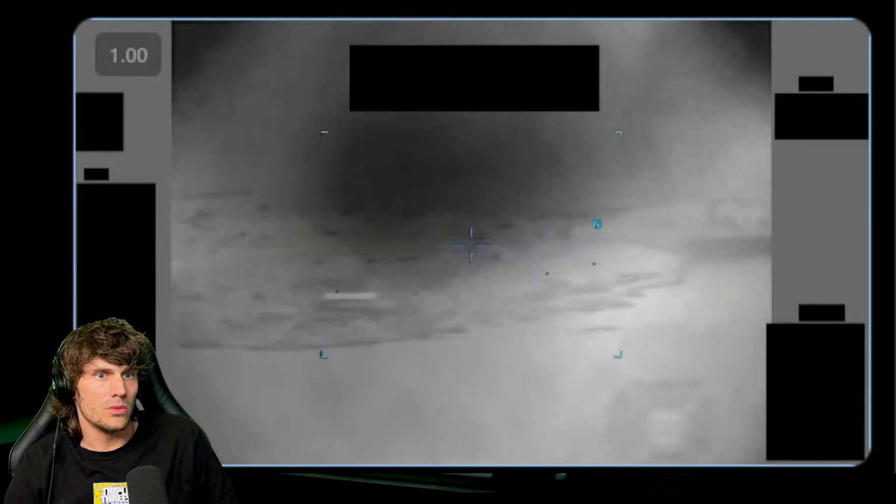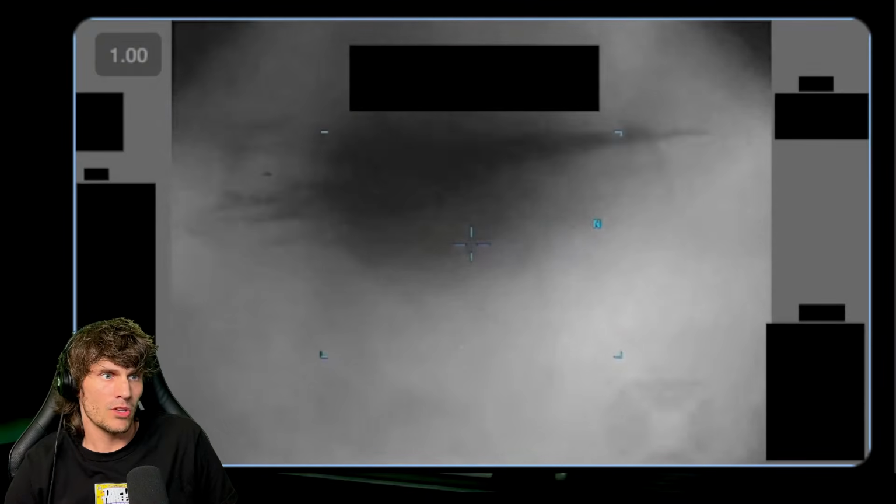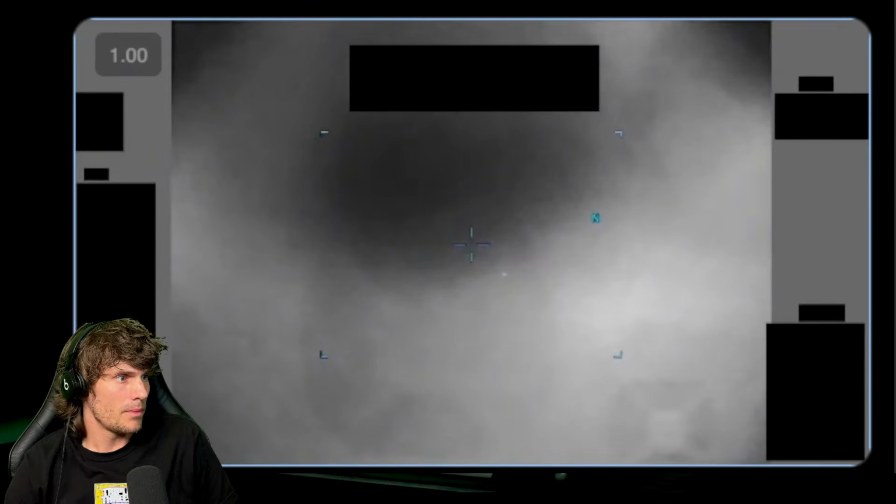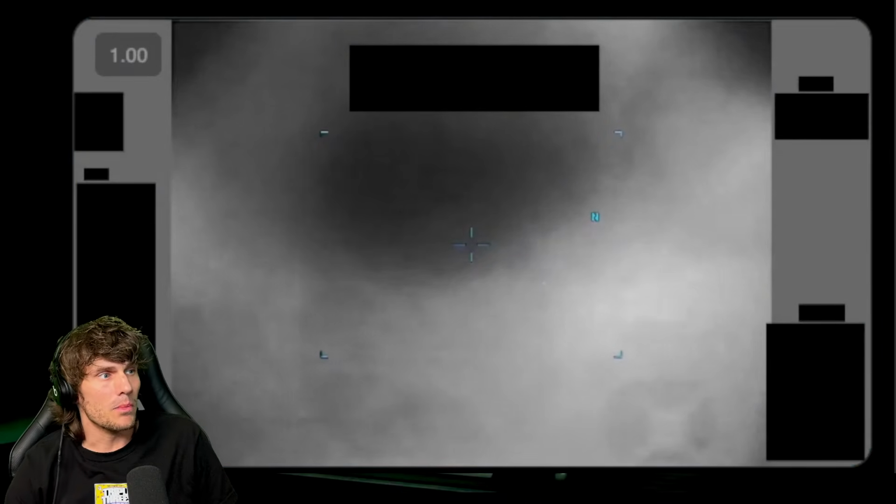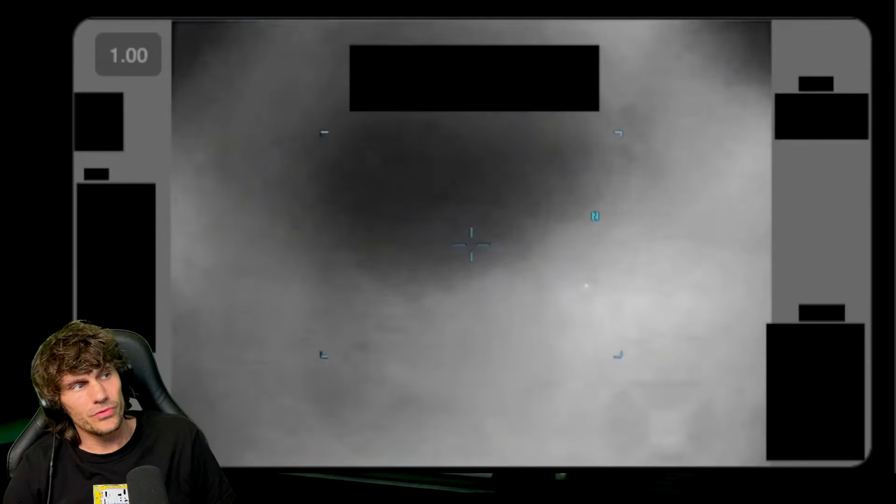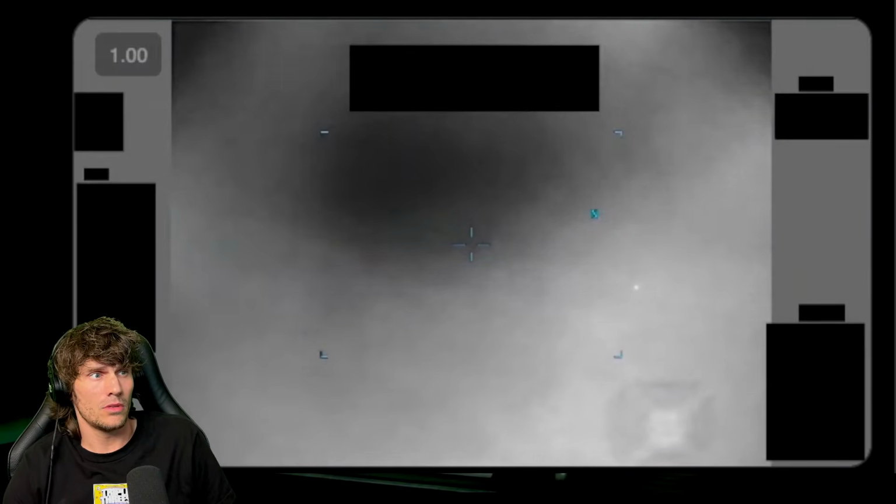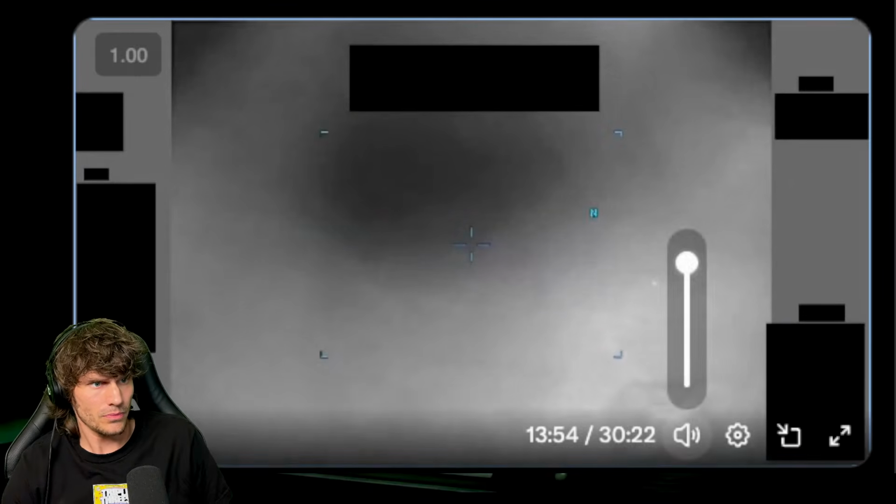I would also love to see a comparison of whatever that camera was, FLIR or whatever, of a confirmed flare, and see if it looks the same, because it probably does, because you're probably right. Like I said, I think most of this stuff is some sort of man-made explanation. Like that one earlier was definitely a balloon. This one could be a balloon again.